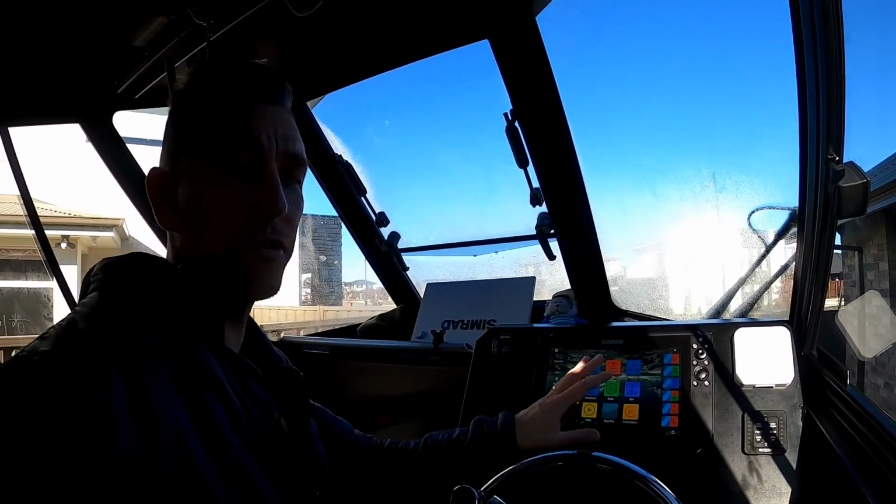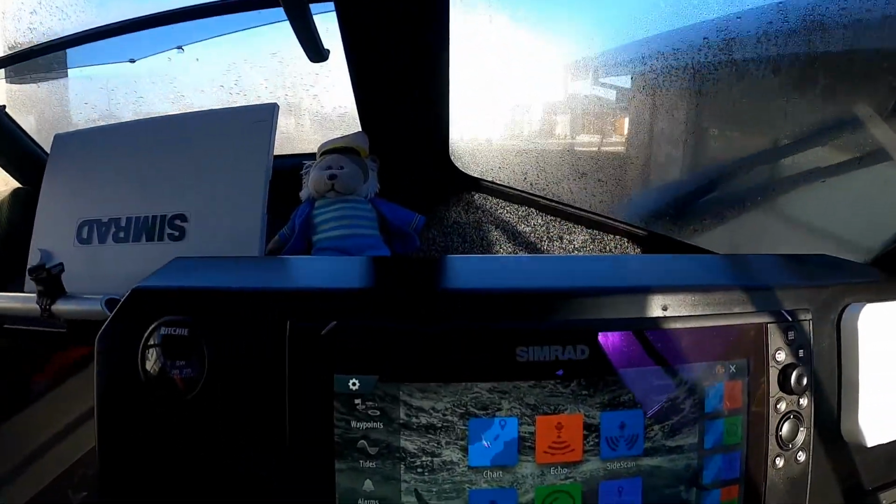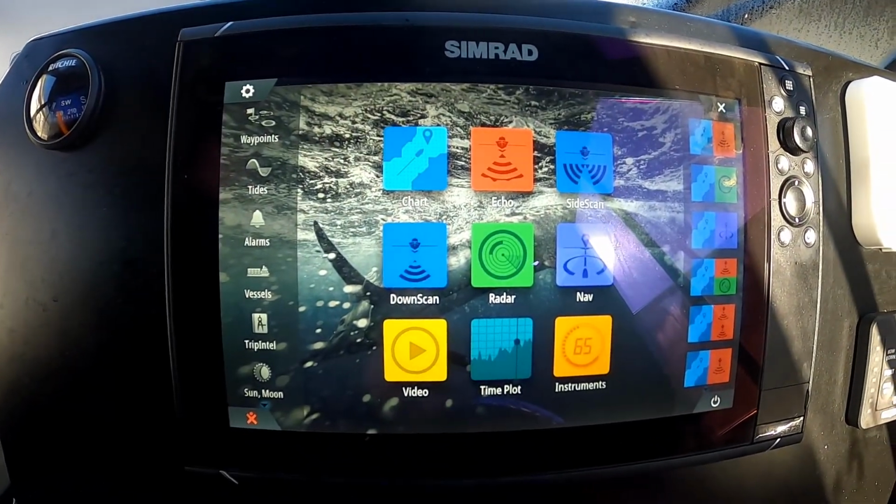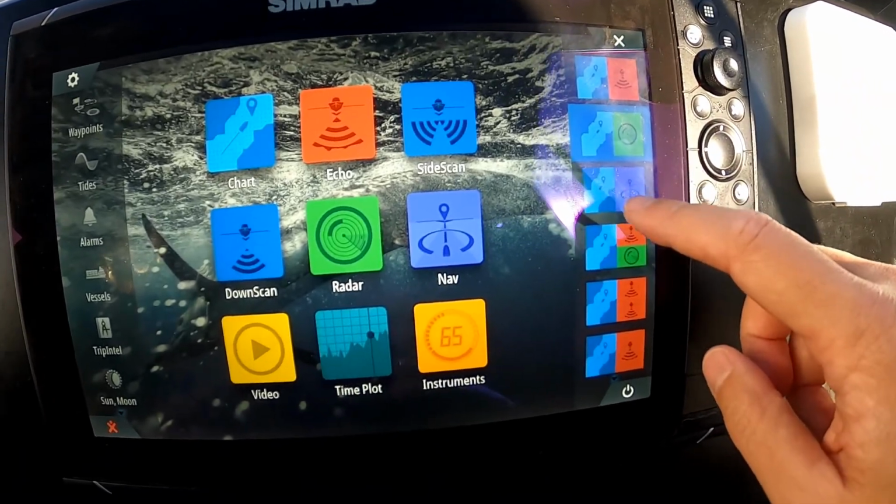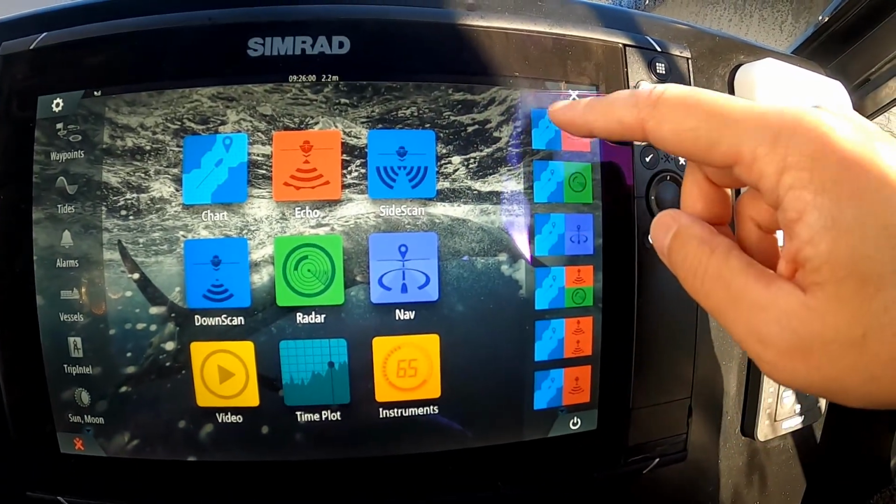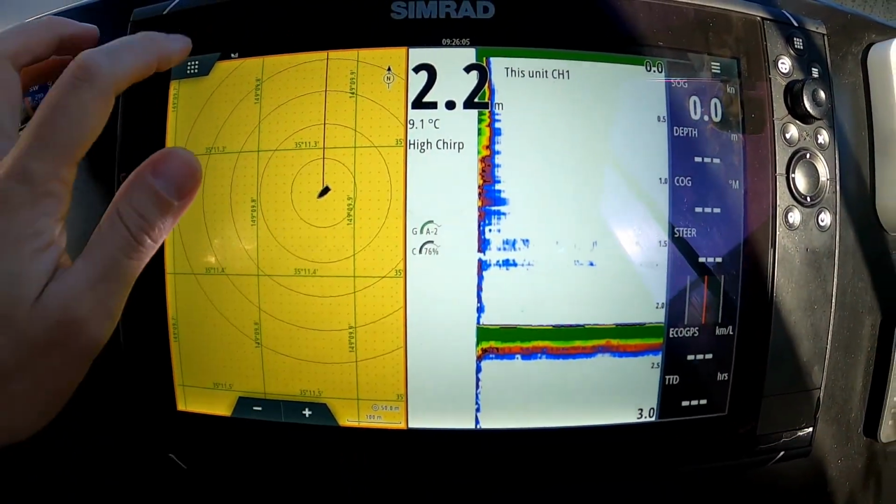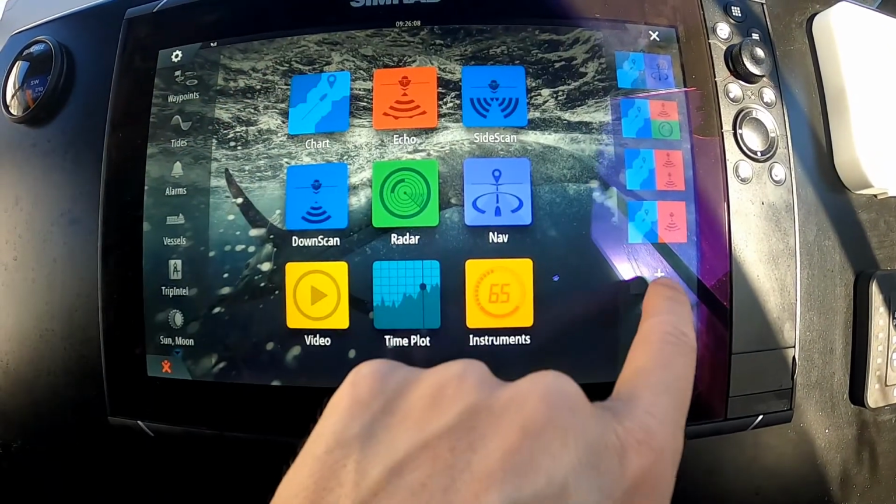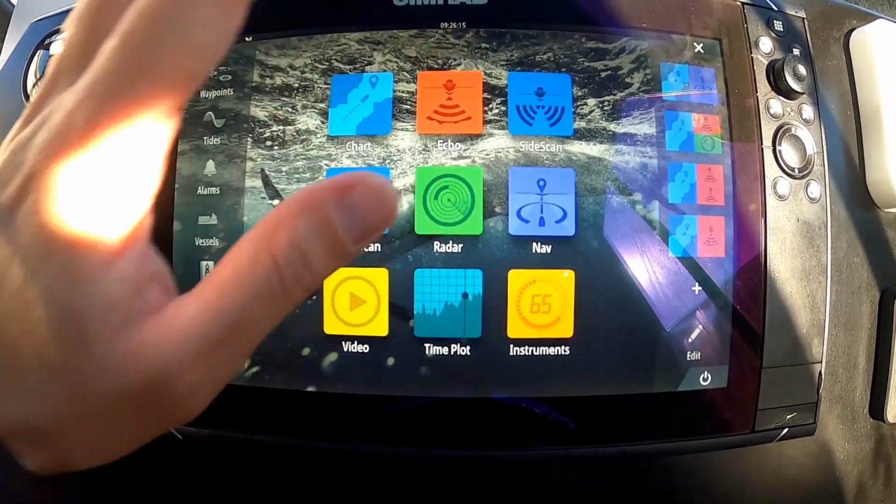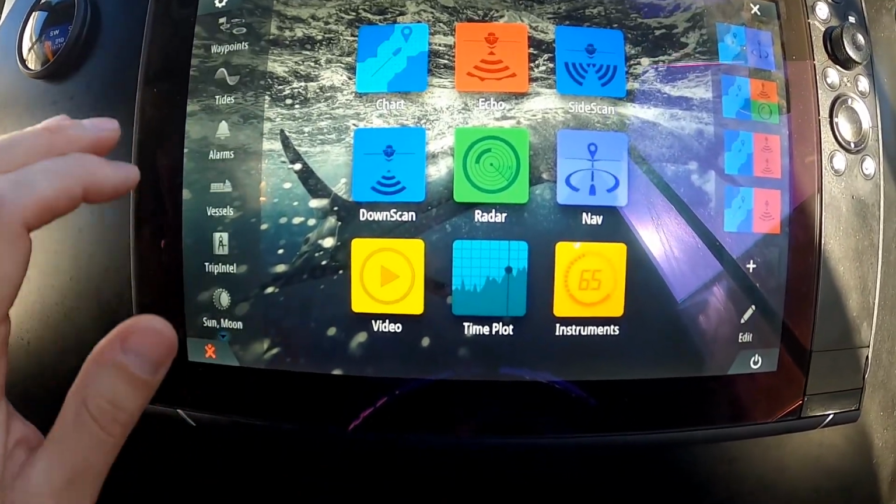Second one of these, and I won't go through too much about the actual usage of it here, but one thing I do really like on this unit is the user interface. Okay, it's incredibly easy to use. As you can see, I've got all these different configurations on the side here set up, and you can easily select between them. So, you know, navigation and radar, navigation and sounder. You can see here high chirp, that one is set at, and you can make as many custom configurations as you like. Now, obviously, this does all sorts of things like side scan. It will support radar. It will support autopilot, all of that sort of stuff.